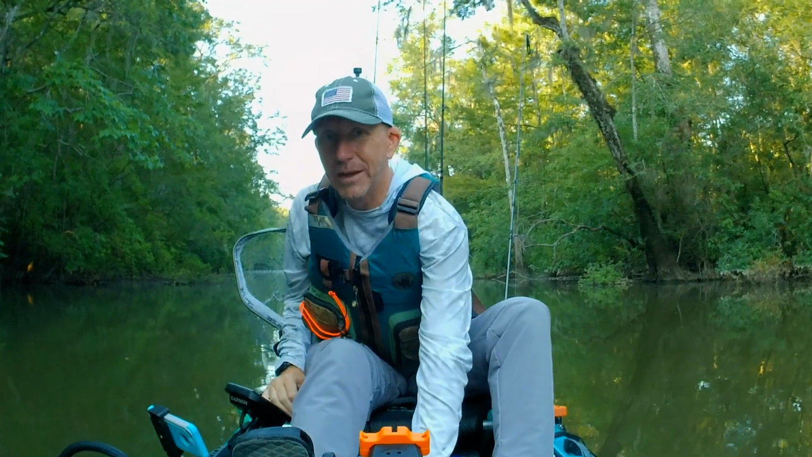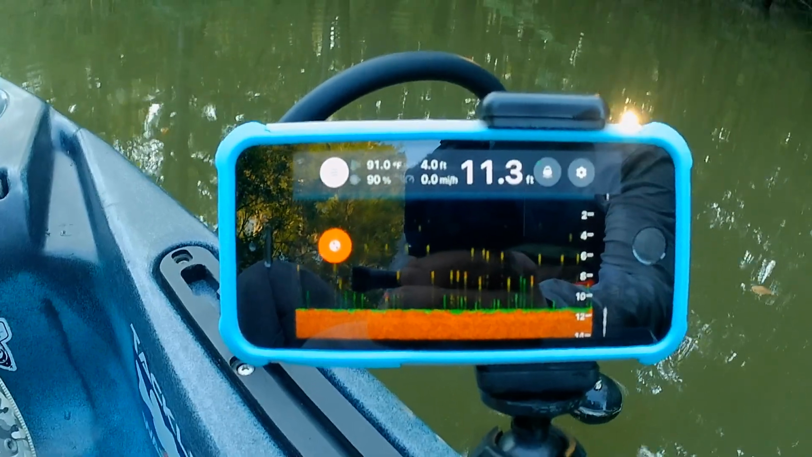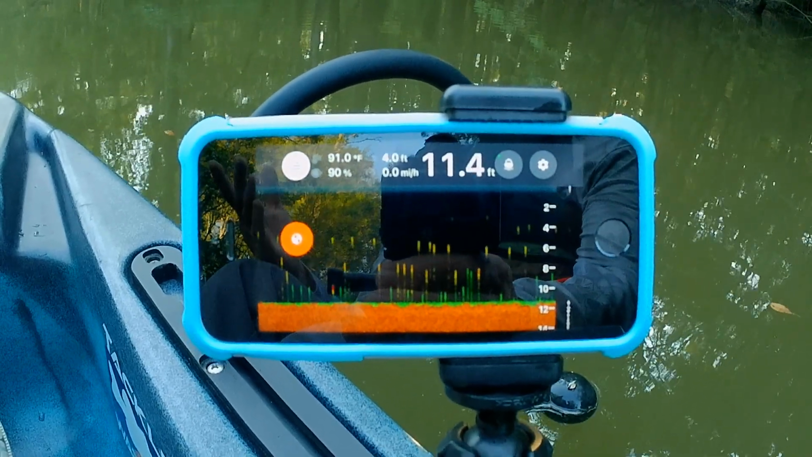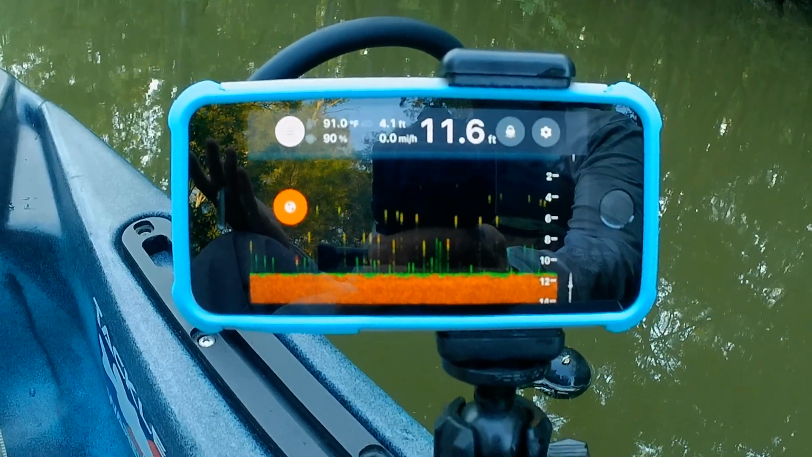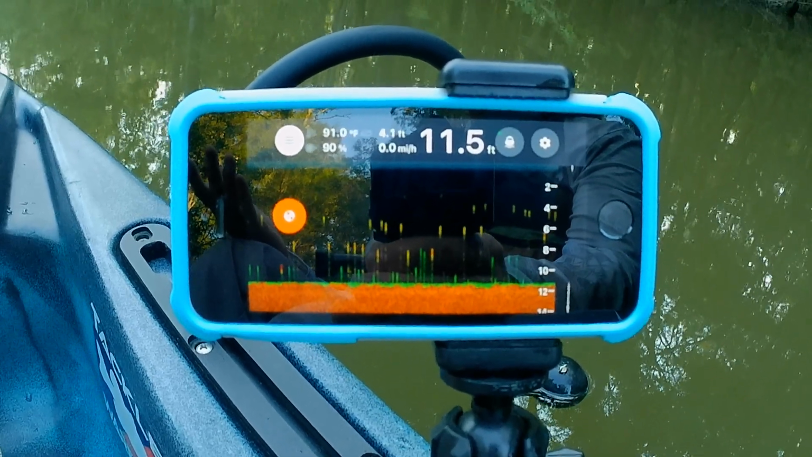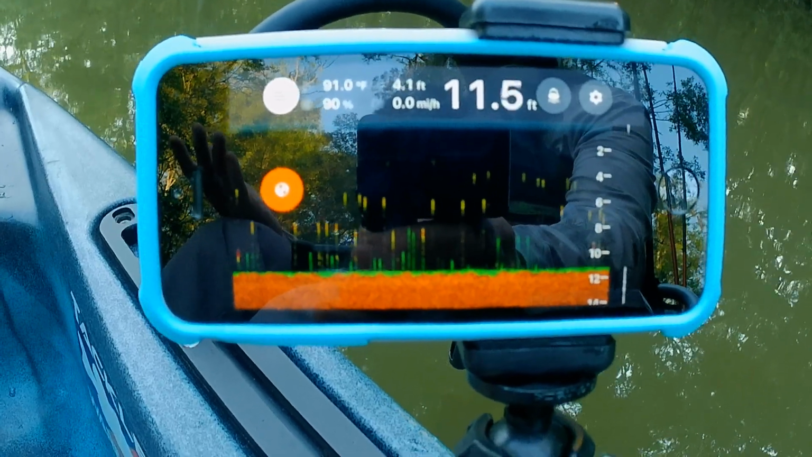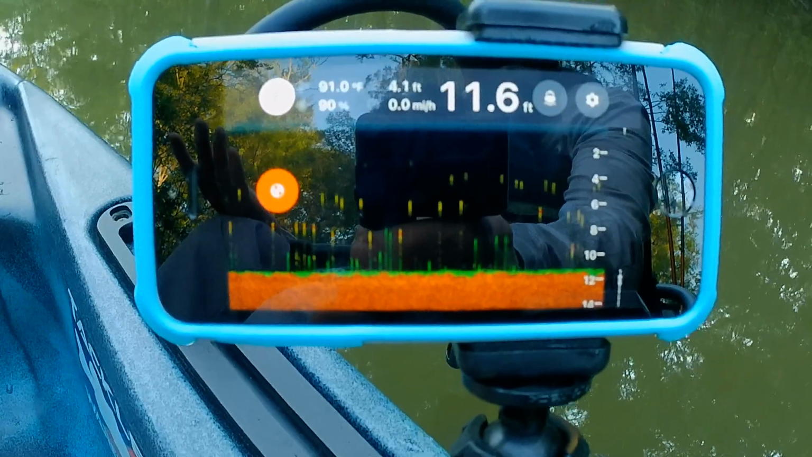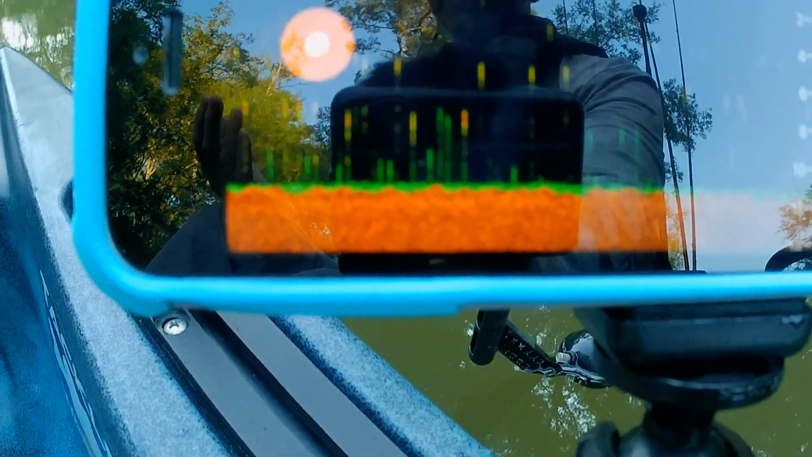Let me show you that here real quick. So there you go. You see right now I've got it running. I've got it on a little iPhone SE. It says we're in 11.5 feet of water. It shows some different little marks, and I'm not exactly sure what that is. Maybe just debris like leaves and such. I'm not sure. And if you look down here at the bottom, you can see it's got a little bit of green on the bottom there, which would indicate some vegetation.